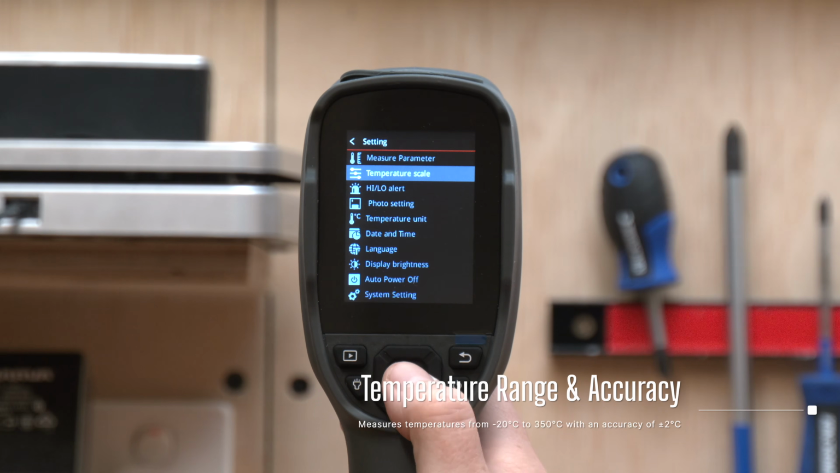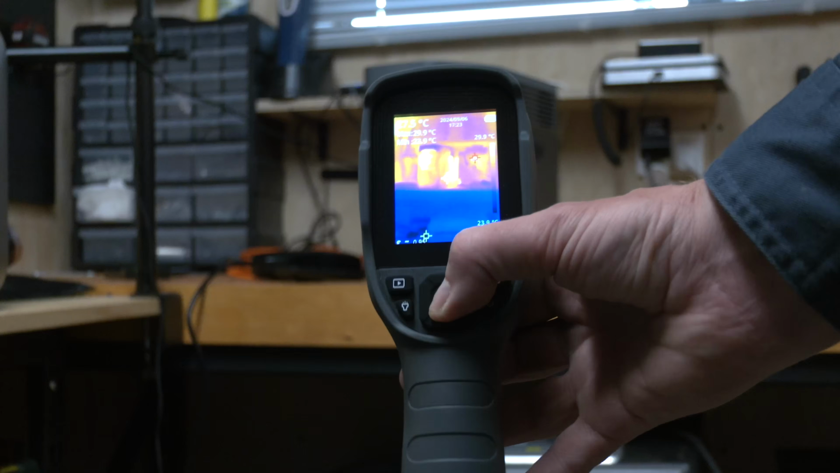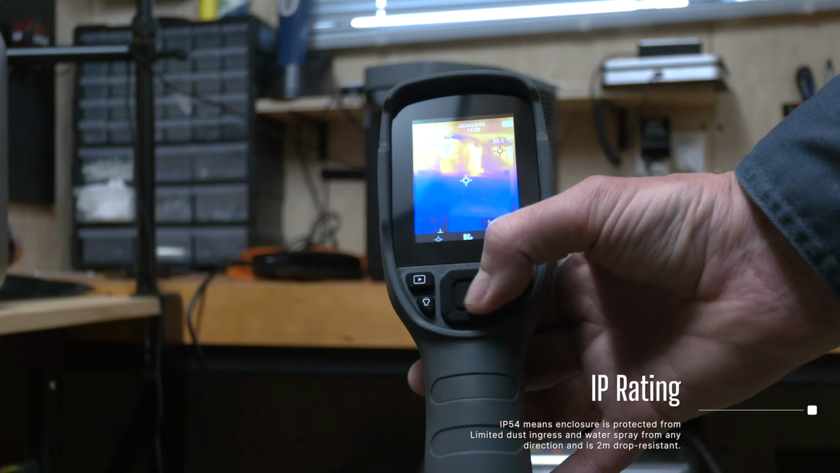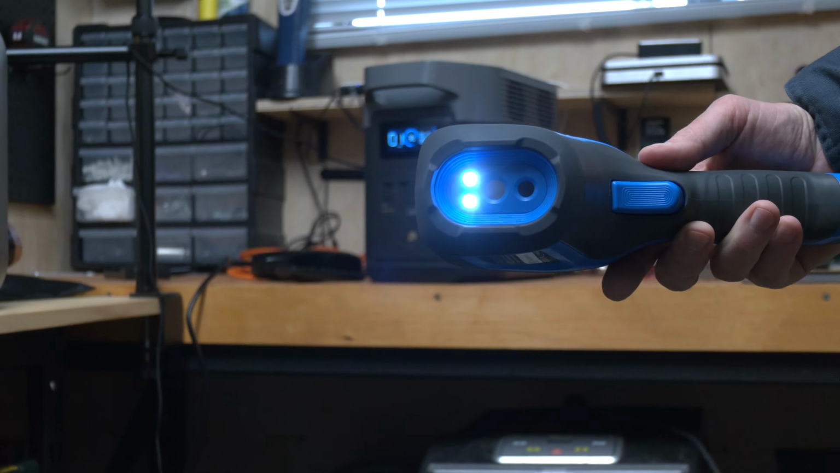Temperature range and accuracy. It measures temperatures from -20 to +350 degrees with an accuracy of ±2 degrees. The unit is IP54 rated for protection against water and dust and can withstand a 2-meter drop. It also includes a built-in LED light for use in low light conditions.